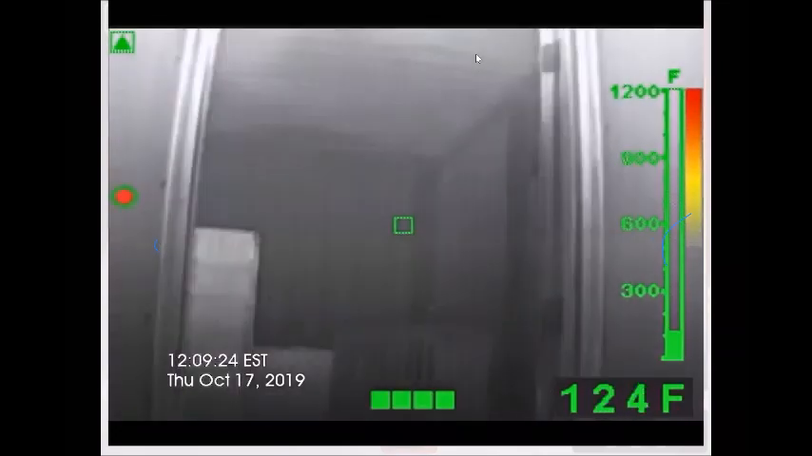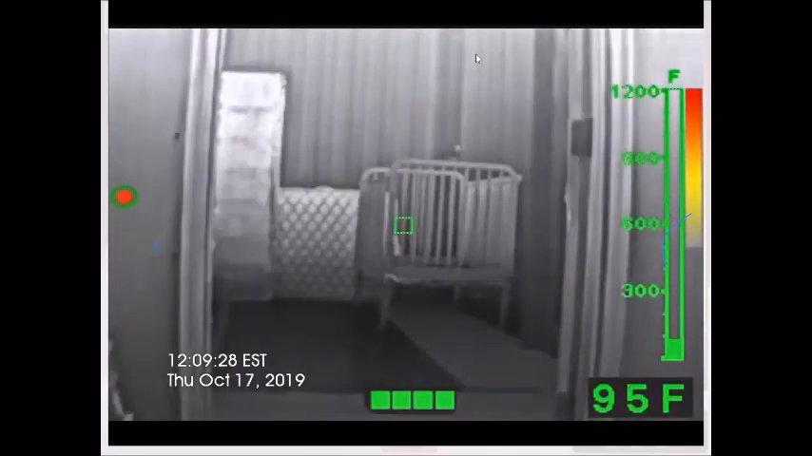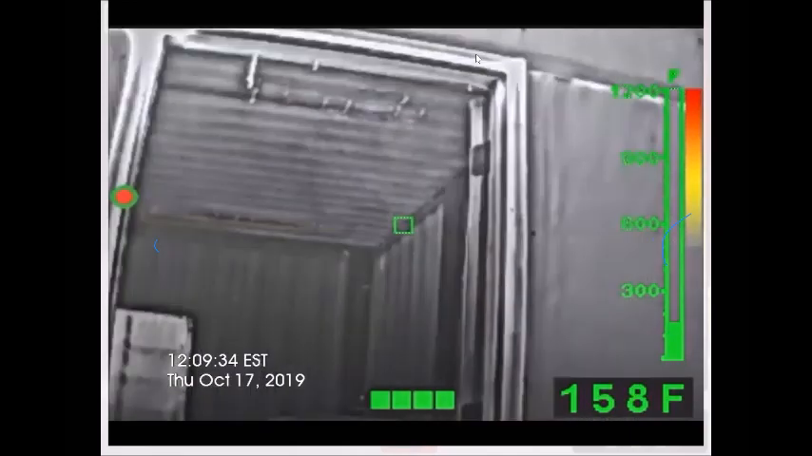Another way you can create that difference or that change, you can look at your firefighter partner that's next to you. Look at the floor, put some water on the floor with your nozzle, and then have it change because it'll sense that temperature difference.